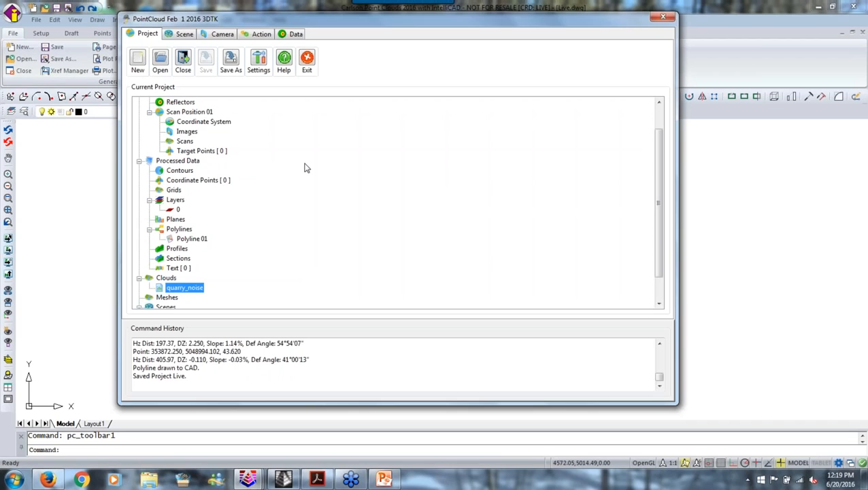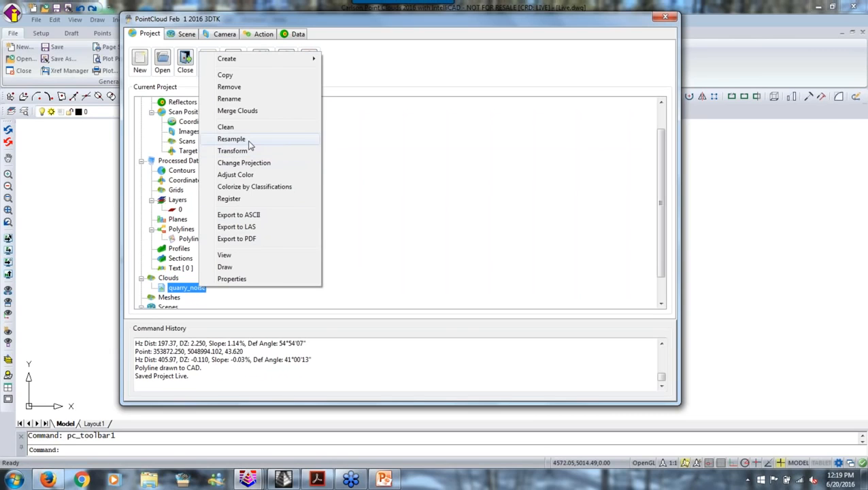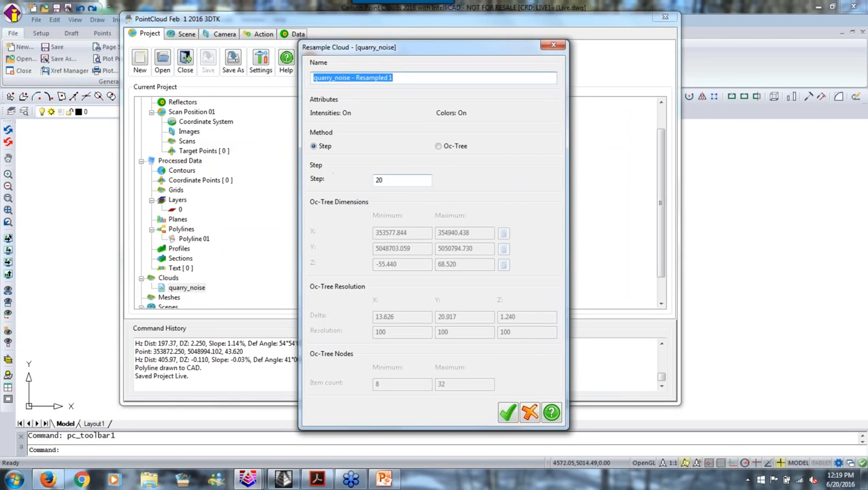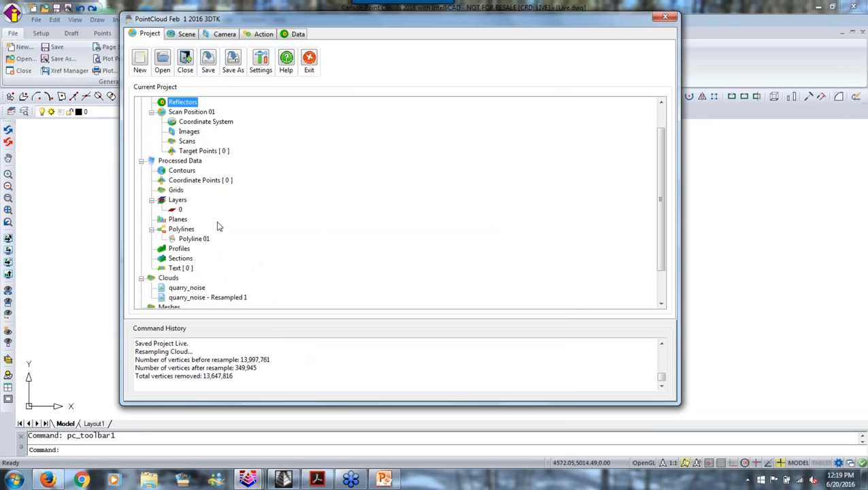So the deal is, the beauty is I got the data very quickly, but I don't need 14 million points. So I come in here and I go resample. And I have a sample rate, 20 to 1 or 30 to 1 or 40 to 1. I'll go 40 to 1. Basically give me one out of 40 points is what I need. And it rips through and it goes, okay, here's a resampled cloud.